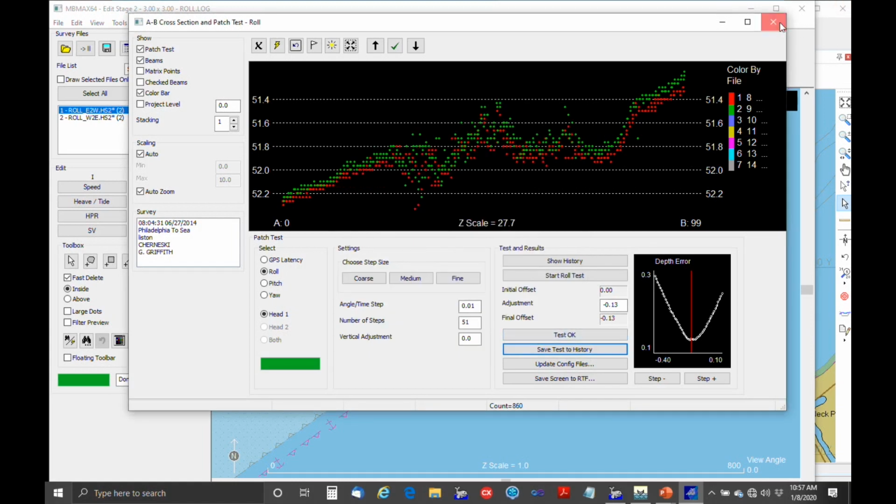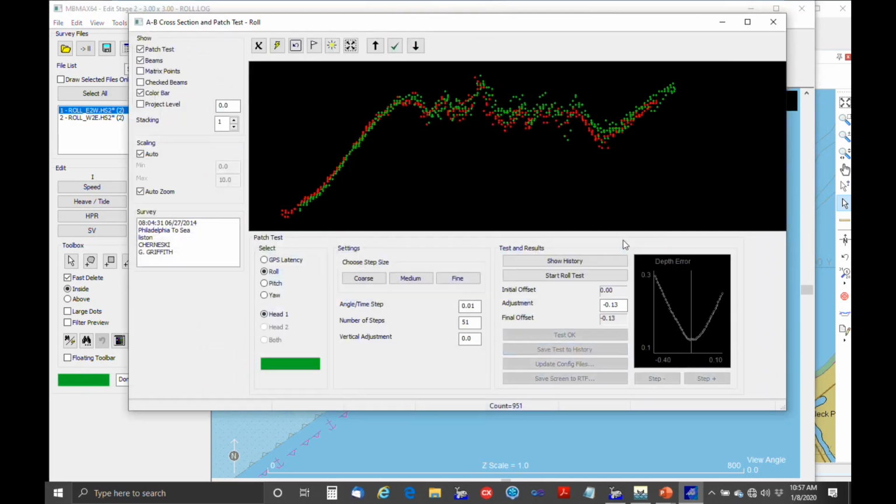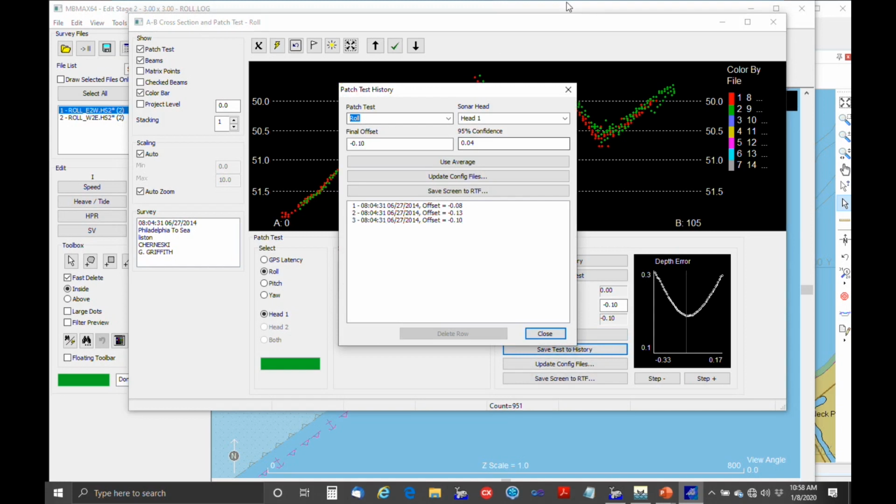I'll close. And we can even pick another section. Let's just keep these step sizes. Okay, 0.1 steps, 0.01 steps, and there's the result on that. So test OK, save to history, and now you can see how it's kind of homing in on a final value.